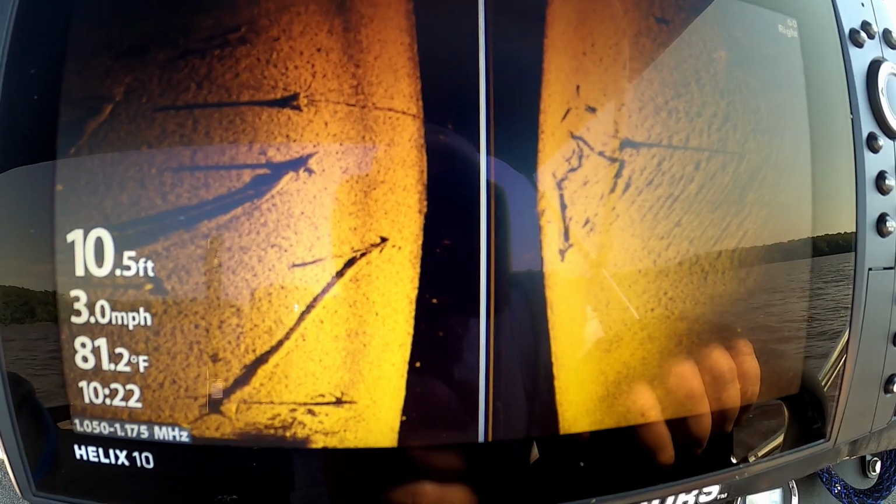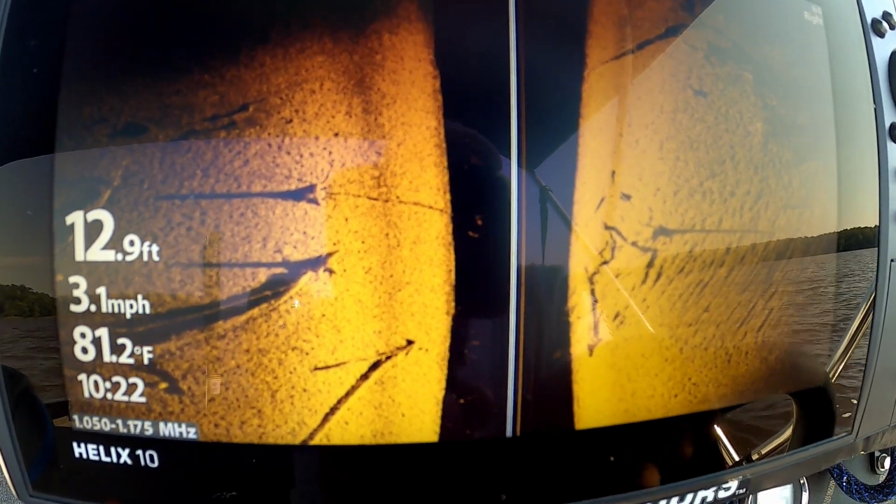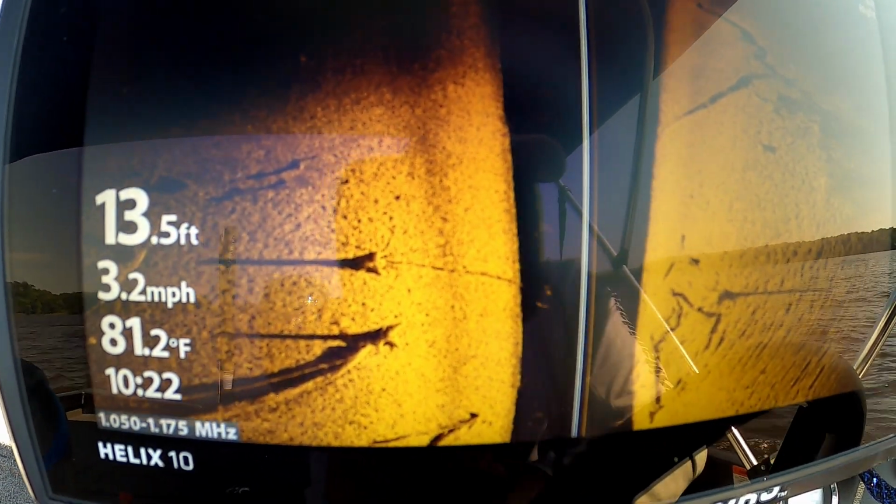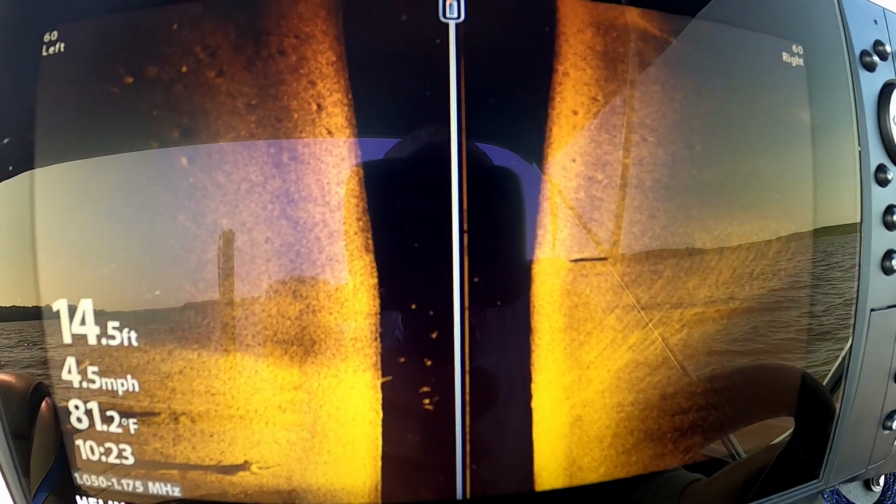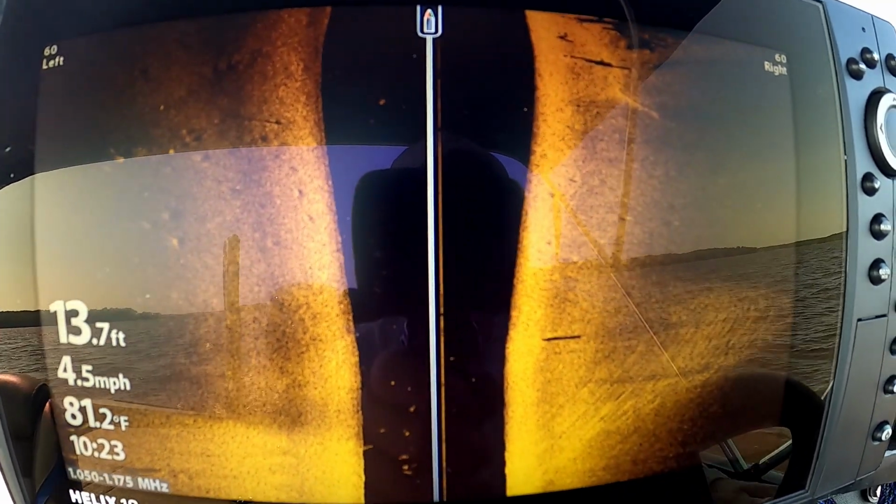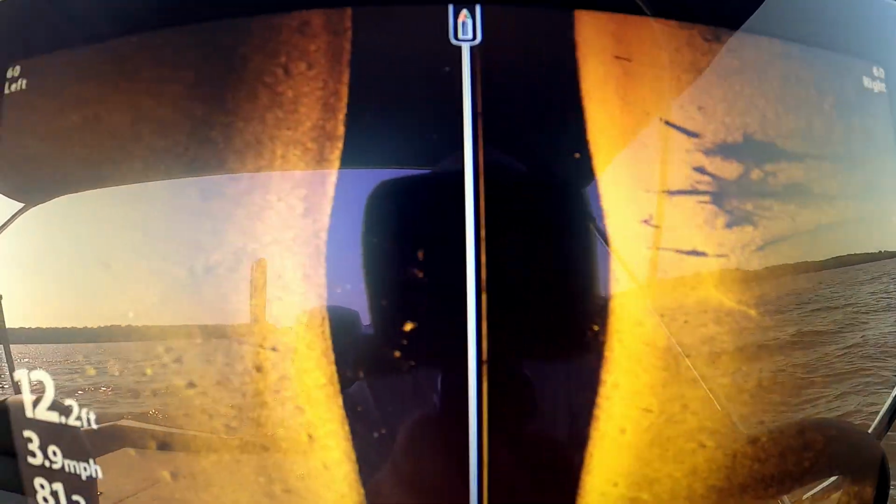We're going to make a circle and look uphill at that too, because that's a lot of stuff in the water right there, right on a ledge. See that? We'll make a circle around and see if we can get a better view of those. Not super happy with my settings yet. Yeah, guys, you can barely see it, but there's definitely a few fish in that big old tree right there. A lot of little fuzz in there.